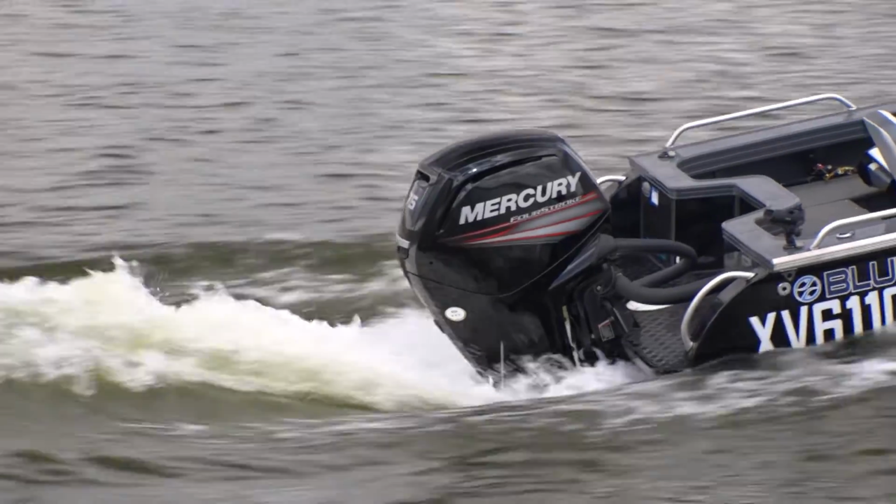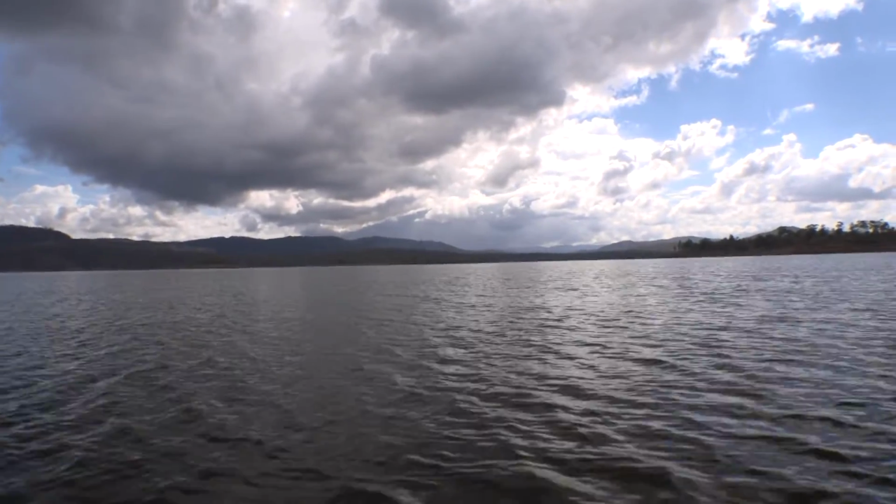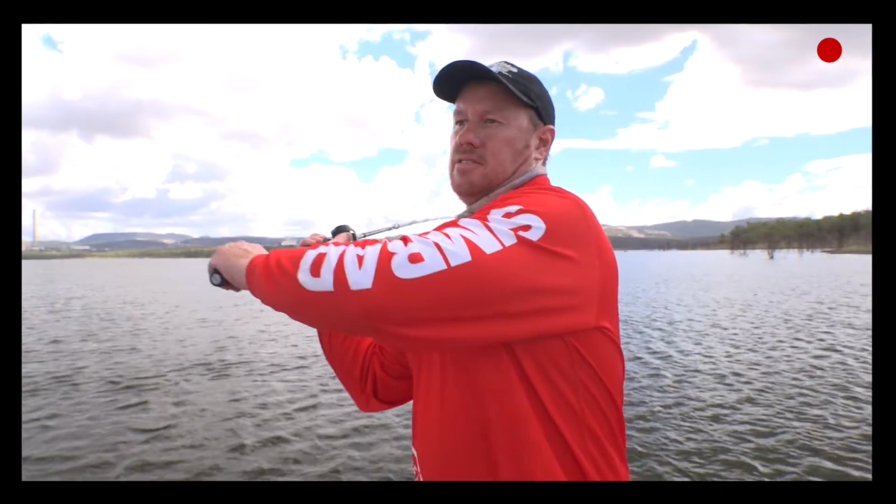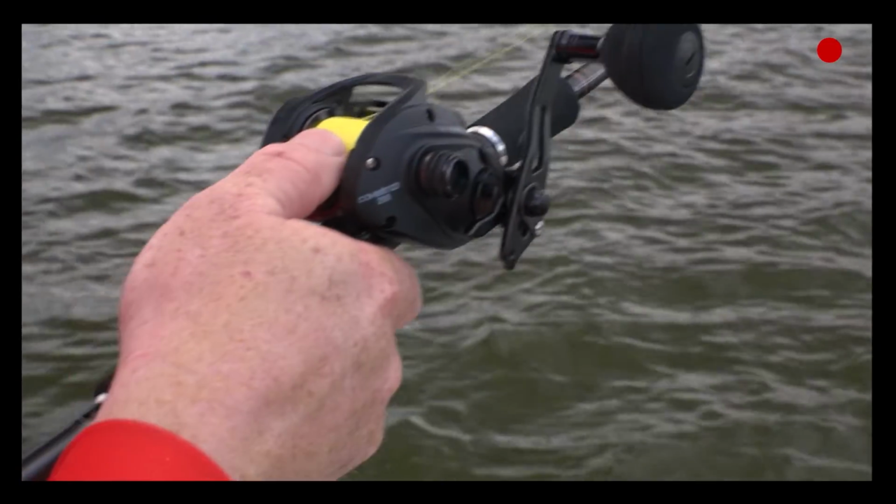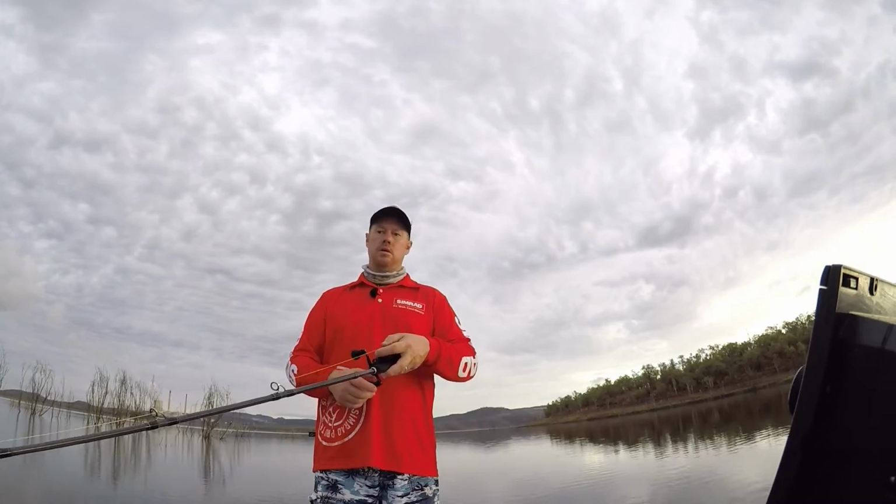So after helping Andrew out, we decided to take a break from the fishing and work on some educational pieces for the show. So here's Jason Ehrlich doing a rundown on one of the rods and reels that we'd used during the trip. That 1 ounce. And you wouldn't believe what happened.